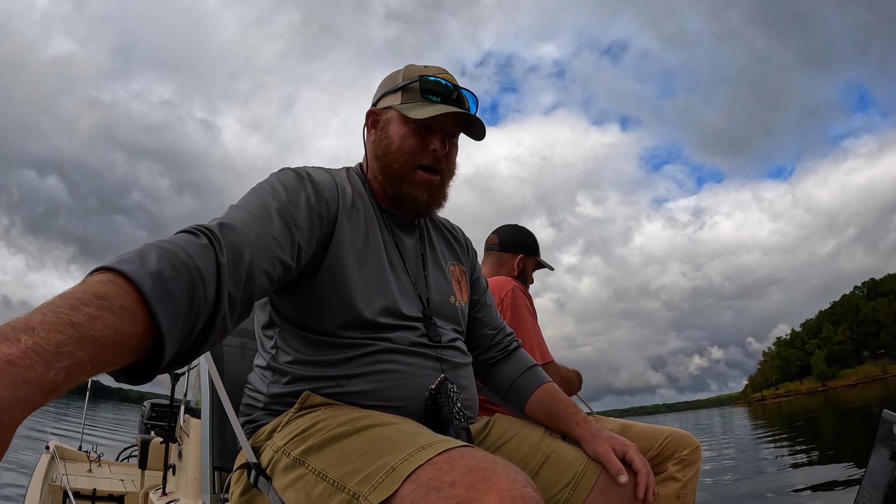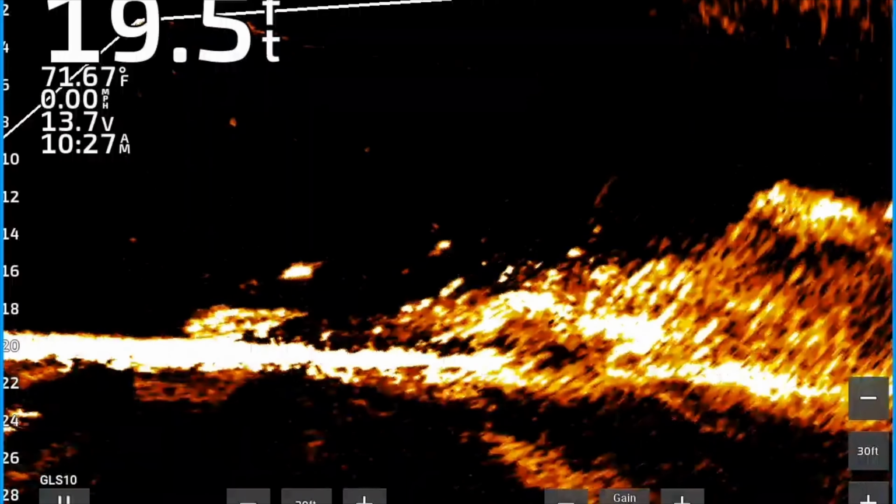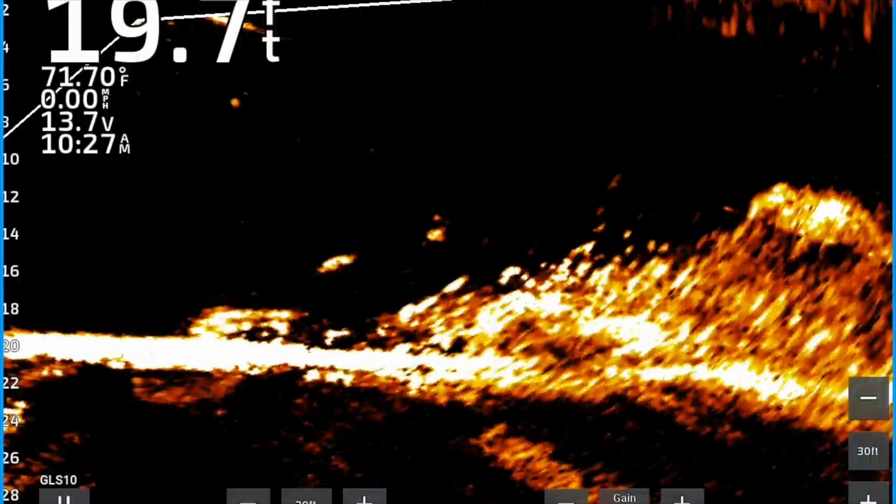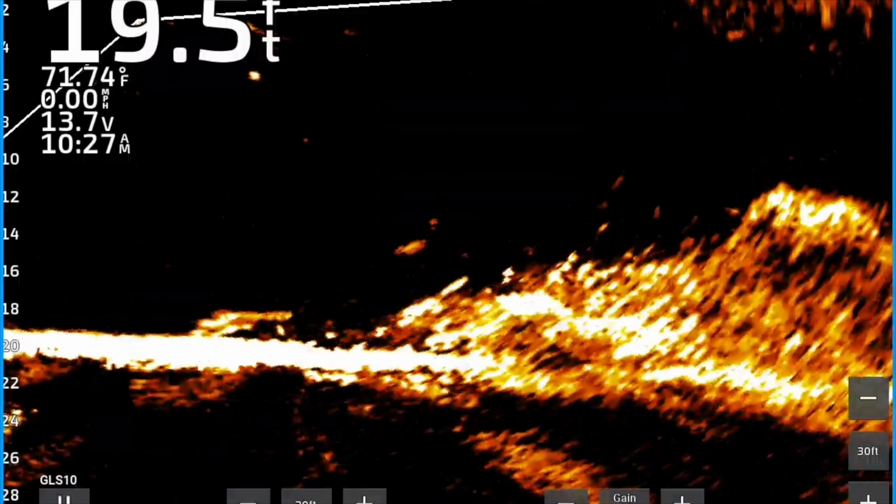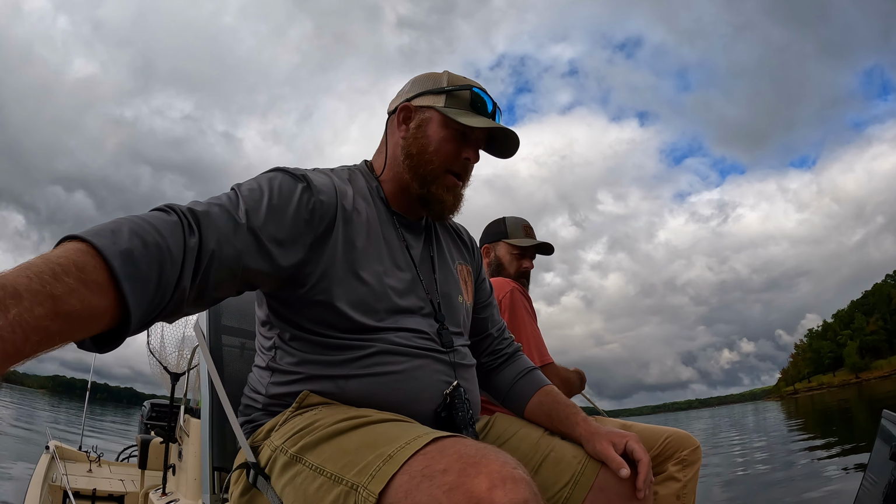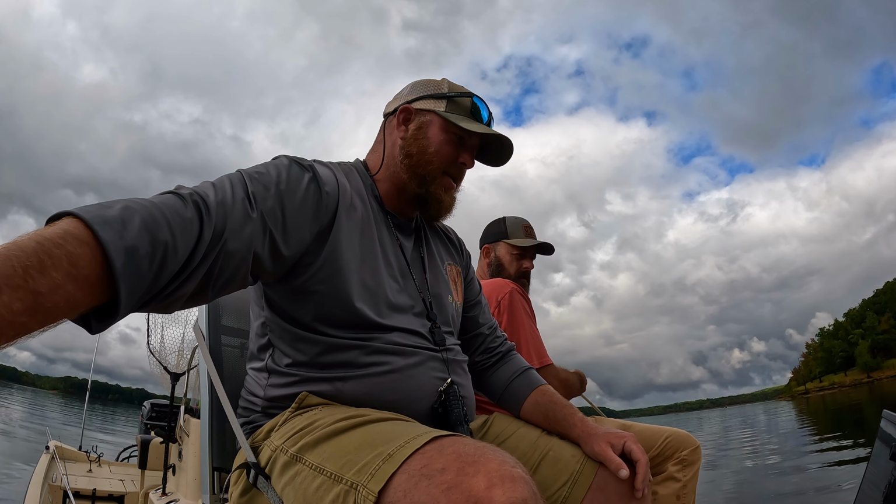So when you're looking at these piles, right here on the left-hand side of that screen are gonna be a big bunch of slab crappie. As we rotate to the pile, all that pile you're looking at on the right-hand side of your screen is gonna be your smaller fish. We wanna concentrate on the fish that are just outside of that pile, stacked up.